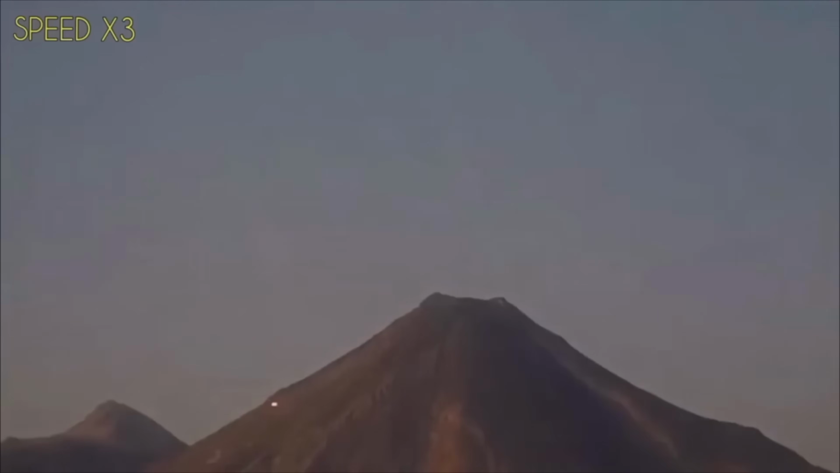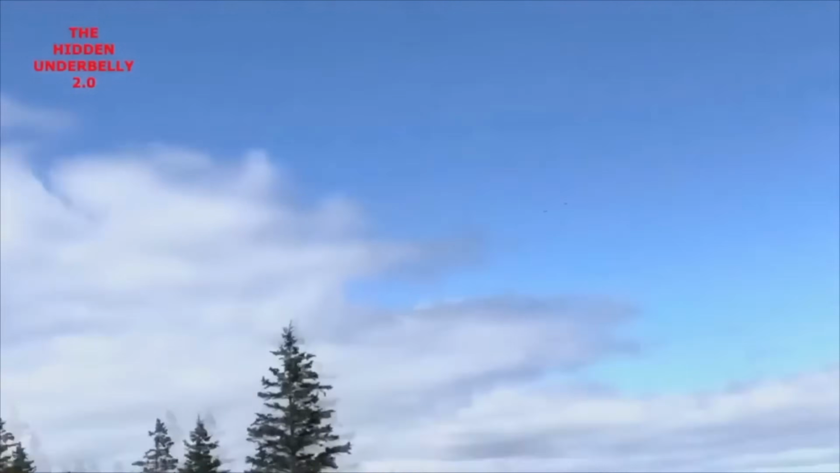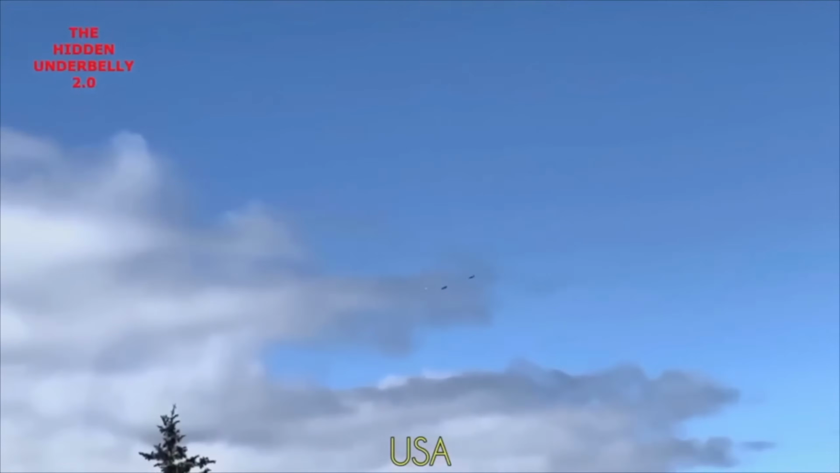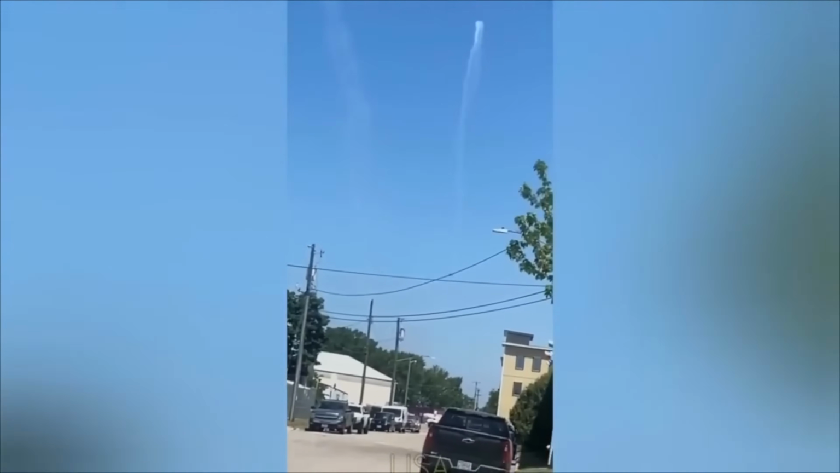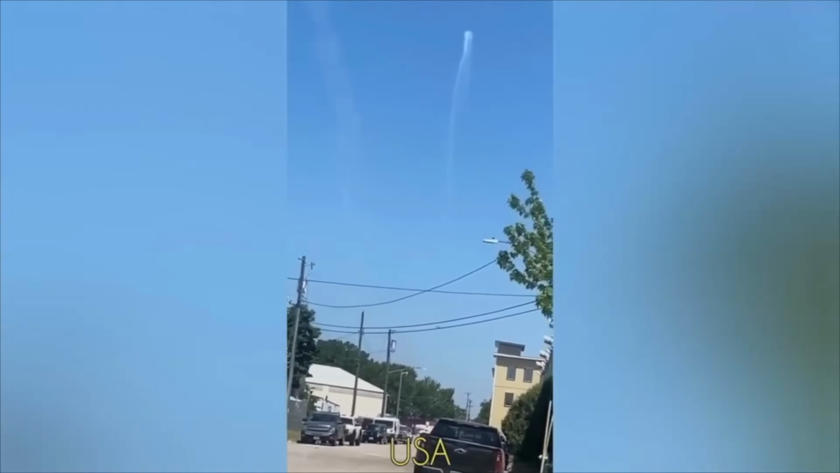We can see a lot of UFOs and UAPs flying to and from volcanoes and mountains. I love that we got to see this one coming from the sky and then do that sharp turn. Look at it leave. Look at it leave. That is a UAP UFO. That was anomalous. This was captured in the USA. It's apparently two fighter jets chasing an orb. Now, I've seen a lot of these turn out to be fake, but this looks more like a happenstance video. Like, he didn't necessarily mean to record.